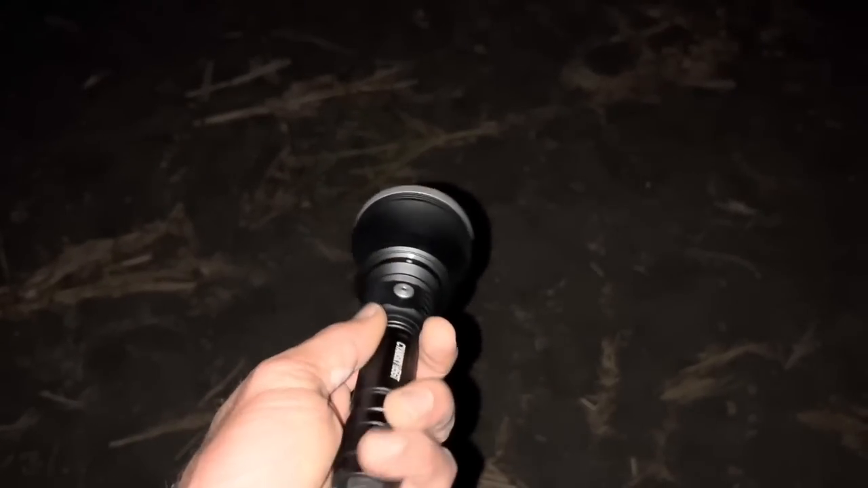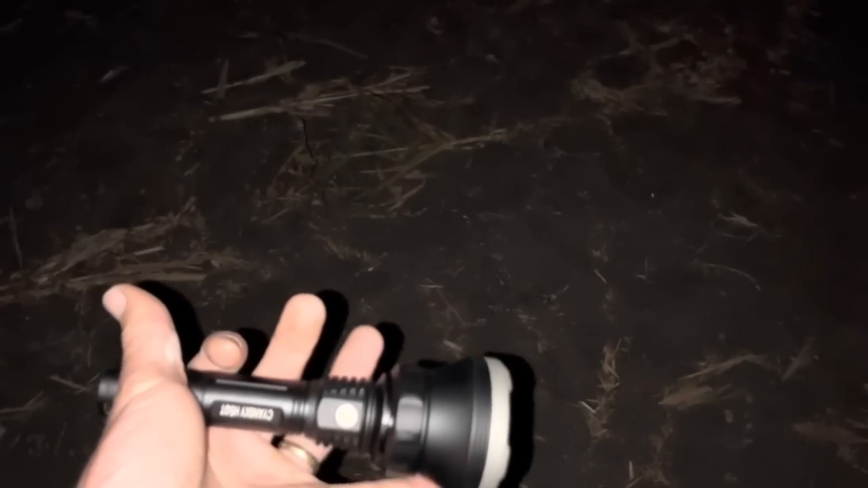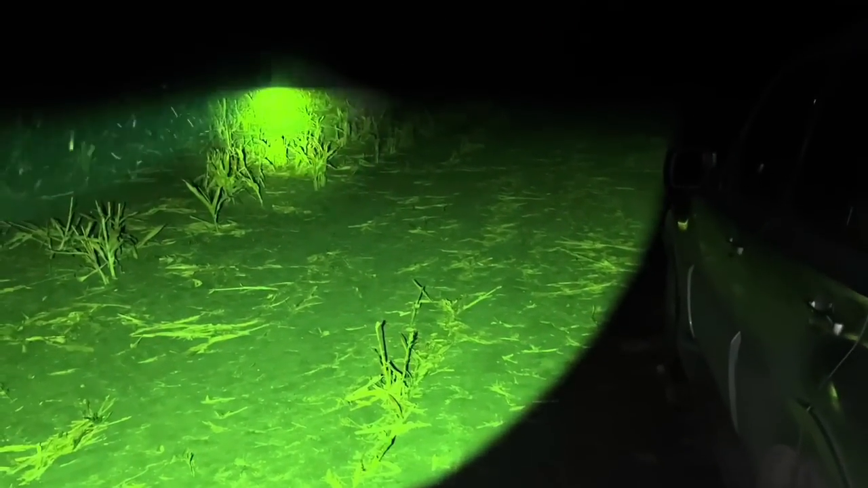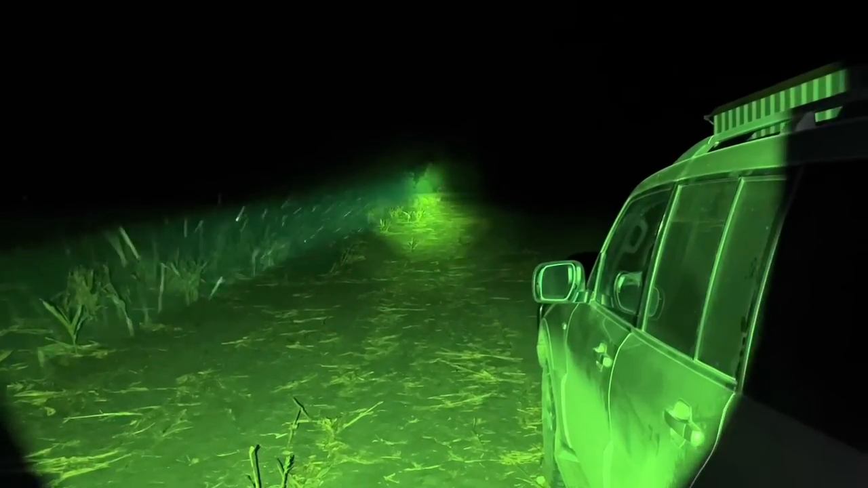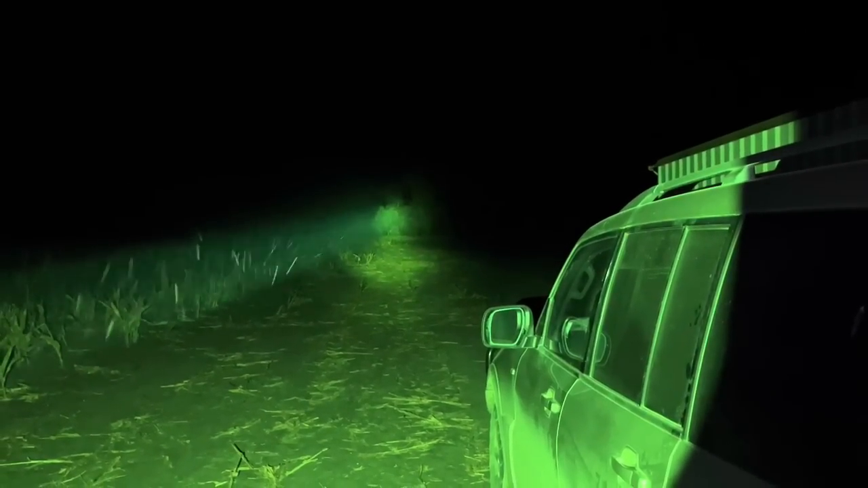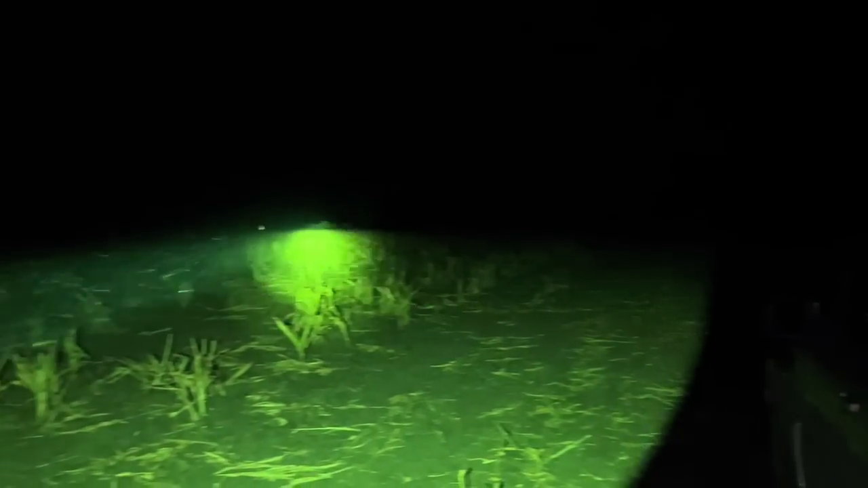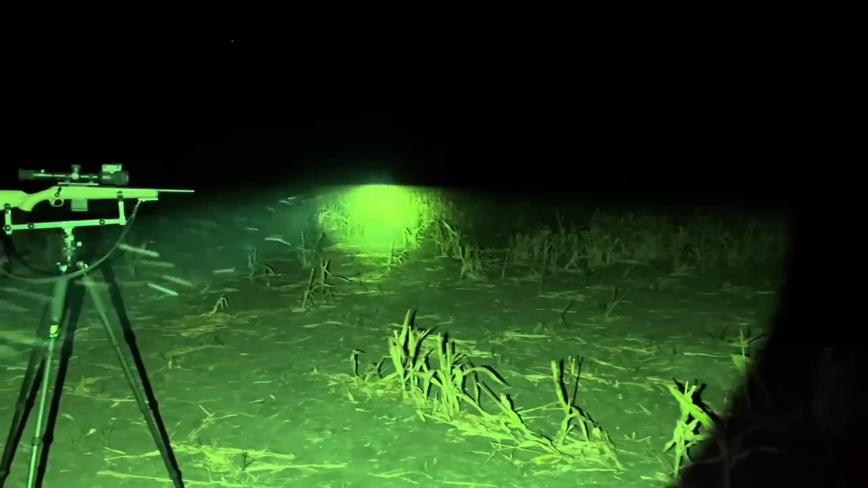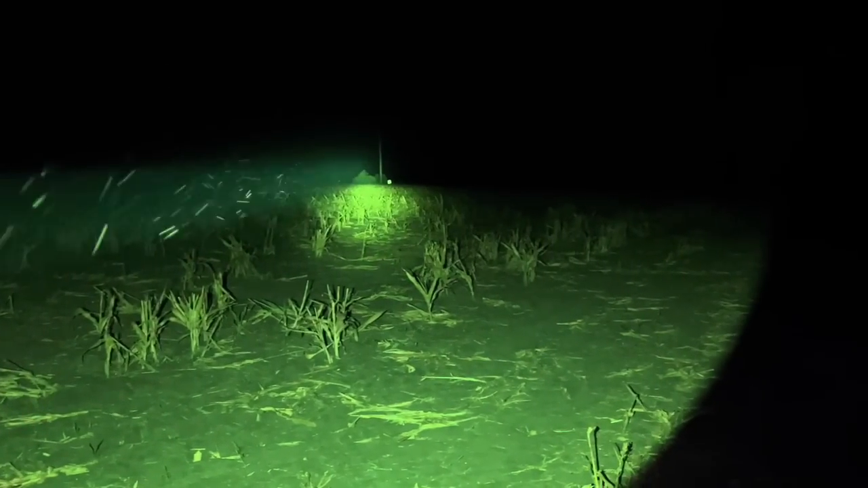So I was a bit sceptical about how it would perform, but just check this out. This is a green. Those trees over there are probably at least getting close to 200 metres, and it punches out really, really good. You can see way down the sorghum rows, sorghum stubble. There's my rifle there. I'm really impressed with that.